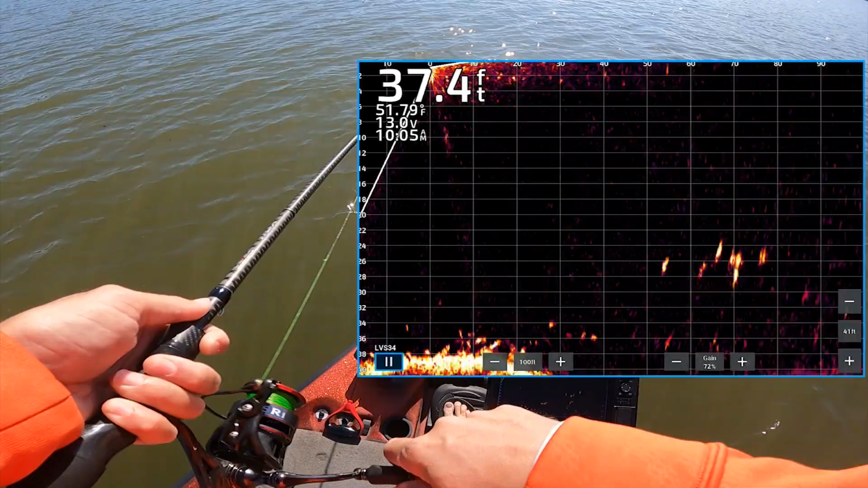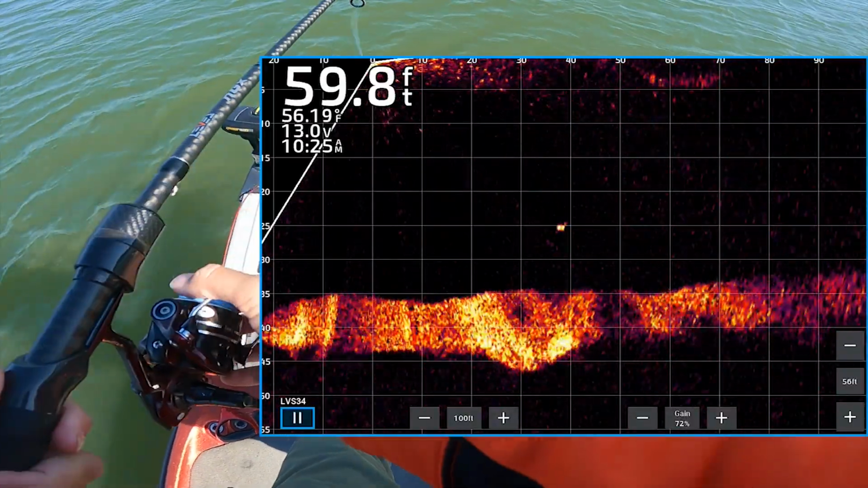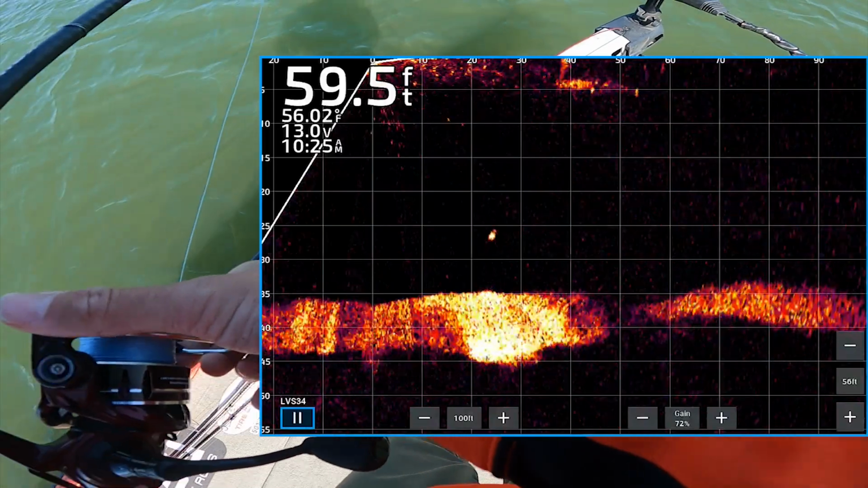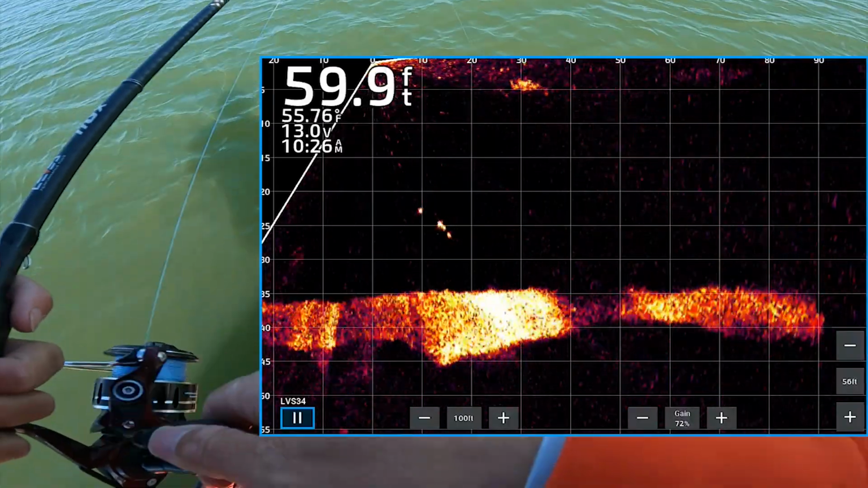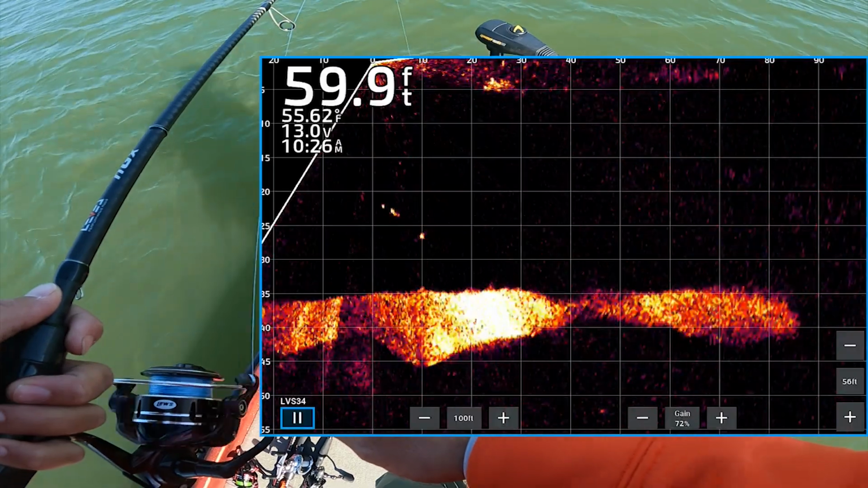There's some giants right there. Oh, see what that guy's doing real quick. We're a little deeper here. First cast, come on, get to him, get to him, get to him. Half-ounce head. Look at all that bait. We found the mother lode of bait. A little bit better water. He sees it. Are you gonna eat it? I don't think that's the right one, guys.